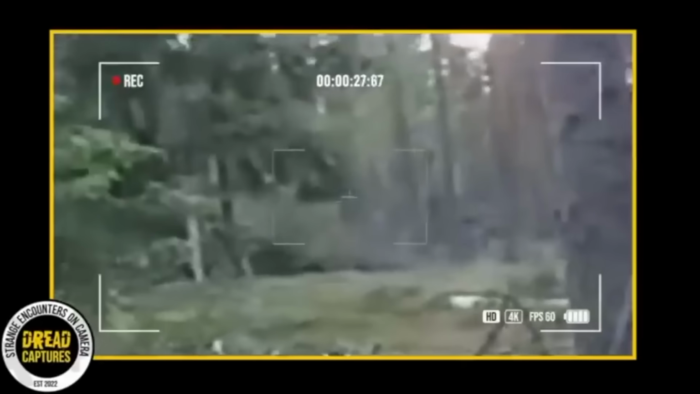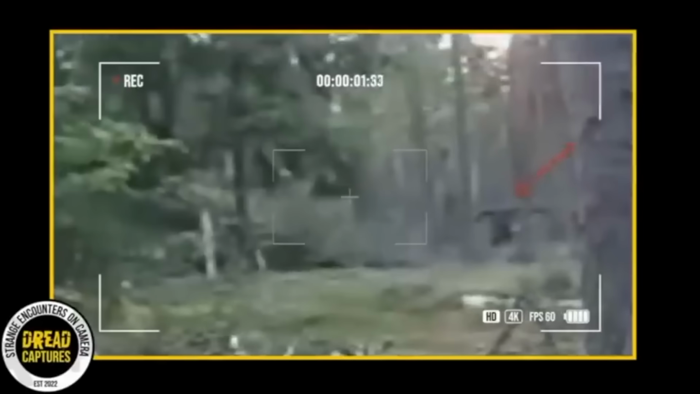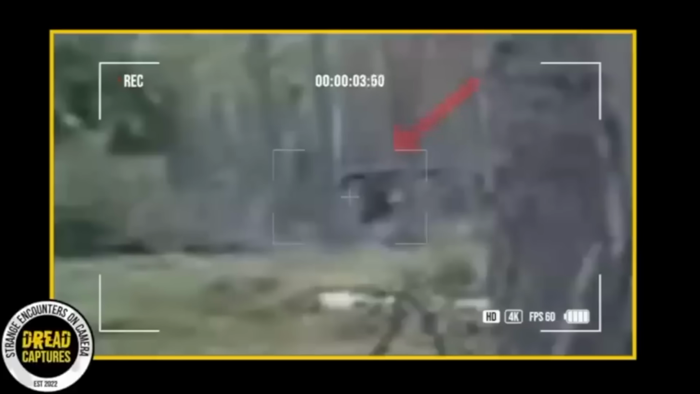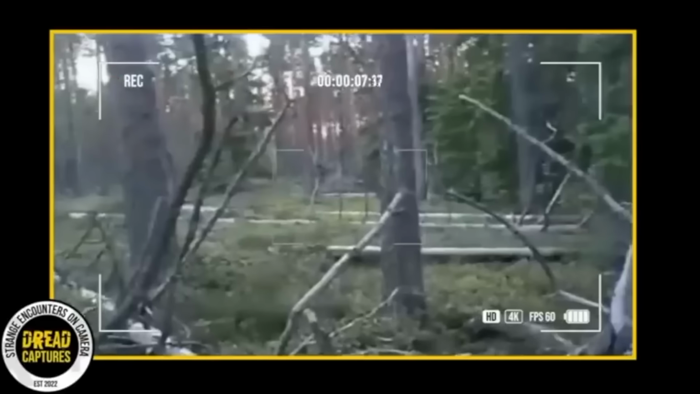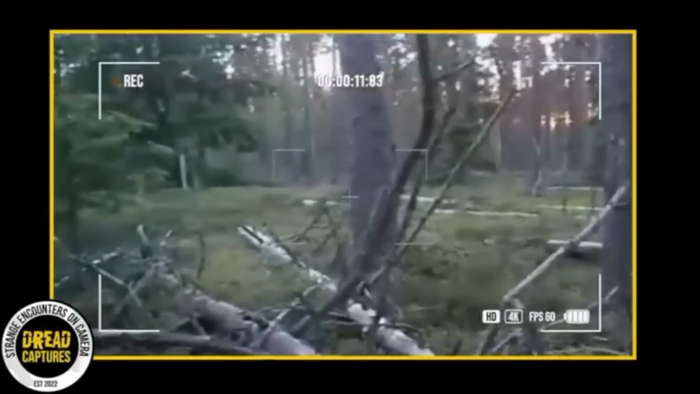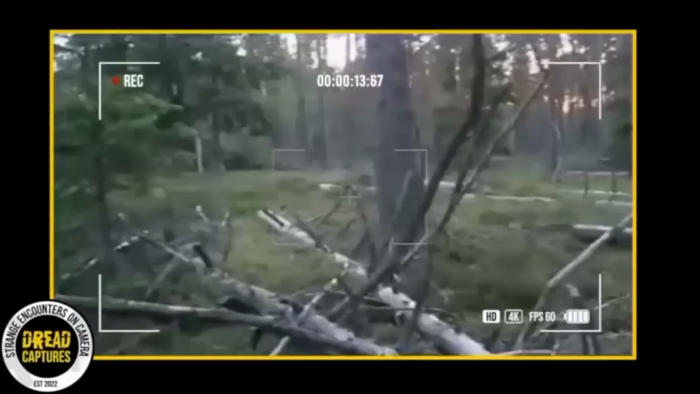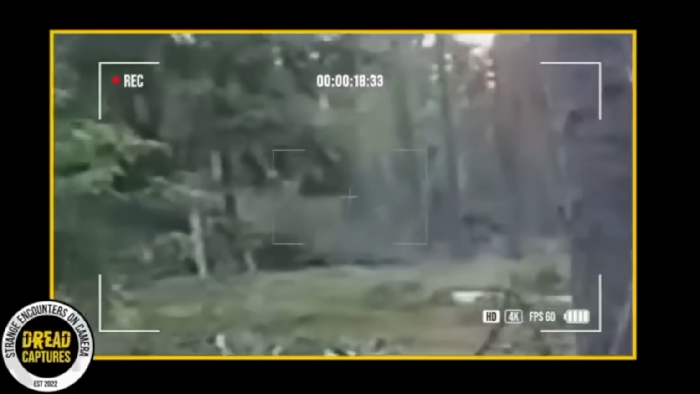The size of the thing, plus the way that it runs like a human but also has a wild animal look to it, is definitely enough to give you a fright if you ran into it. This clip definitely grabs your attention, and while there could be a more down-to-earth explanation behind it, this video is quite compelling.